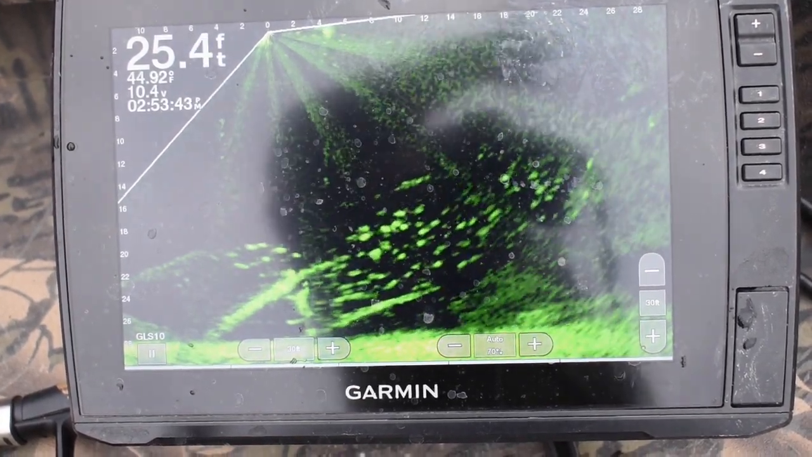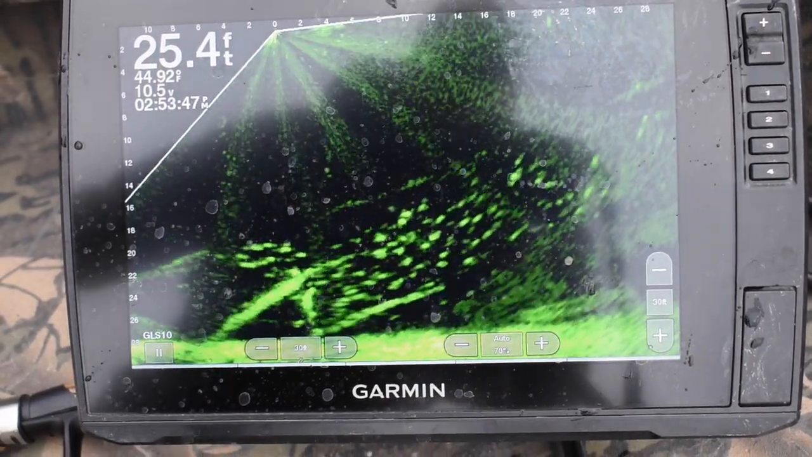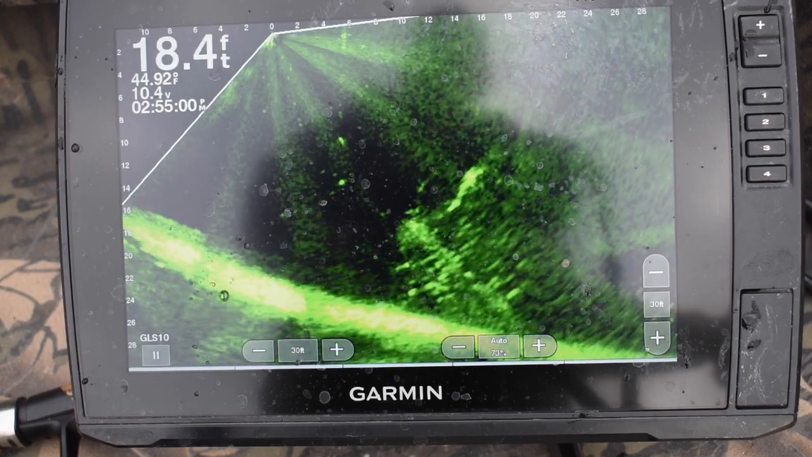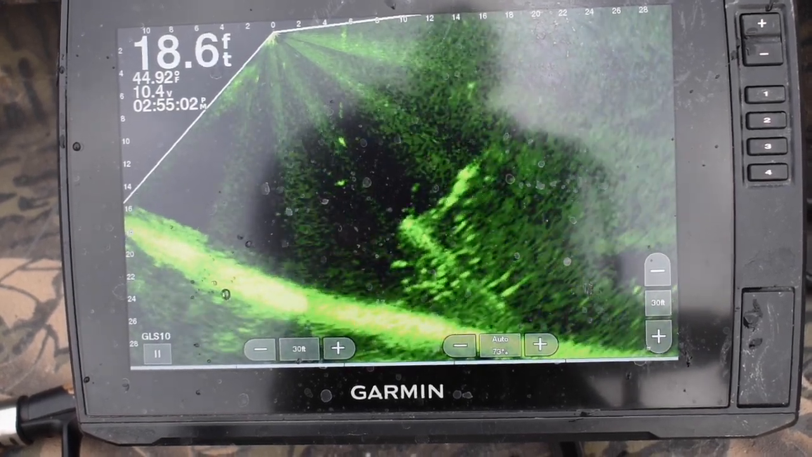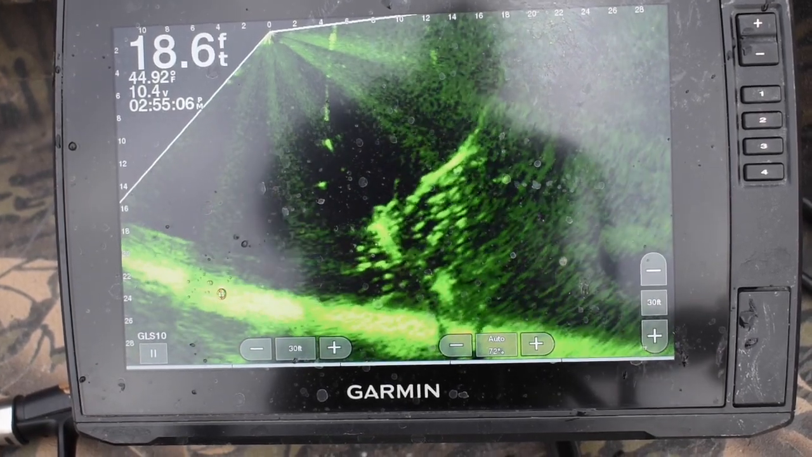But I don't know if I had any 11 inchers. I definitely didn't have any 12 inchers, so I don't necessarily know where those fish have went, but I'm not getting on the water as much as I'd like.